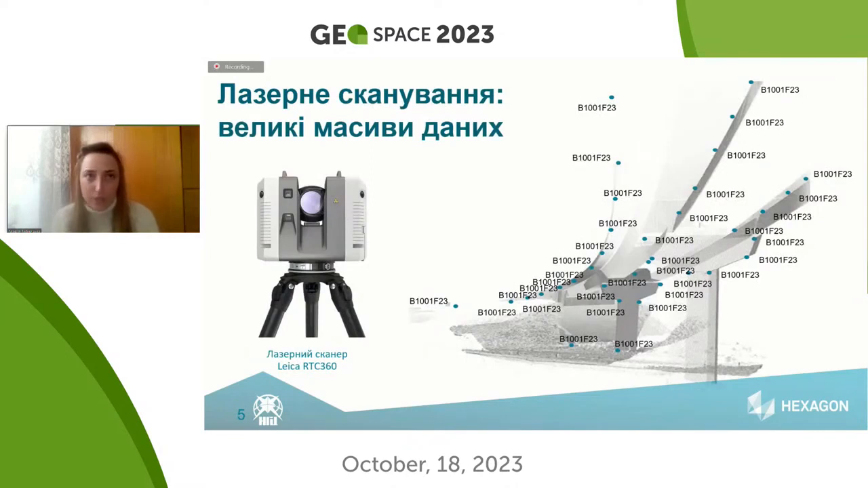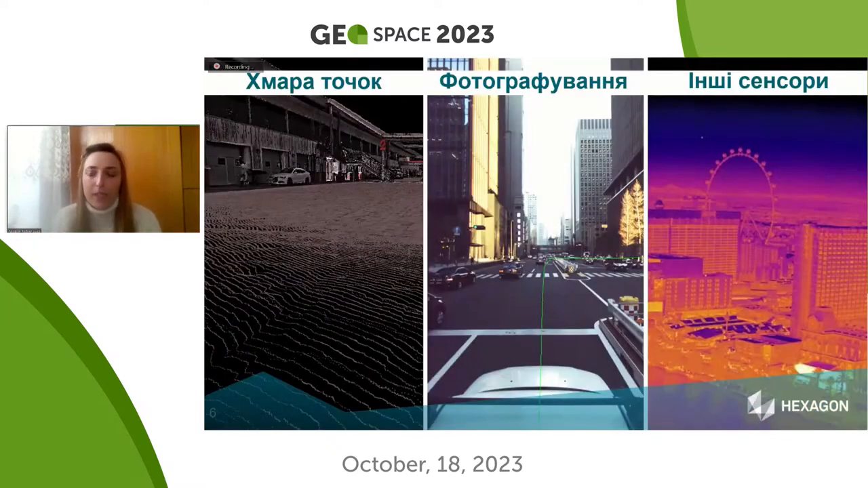So the use of geodesic instruments is not useful because they give too few data. The use of laser scanning allows us to get the full information about the object with all the damage, and makes it possible to get the detailed information.